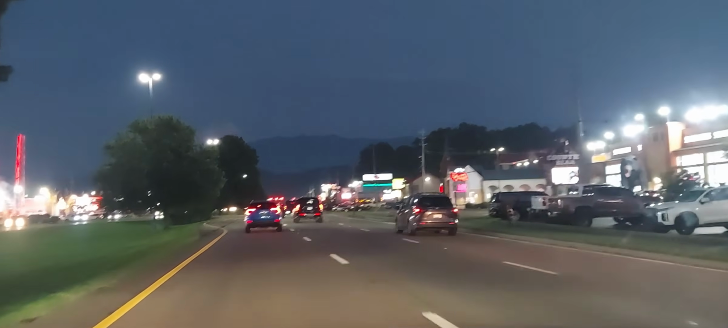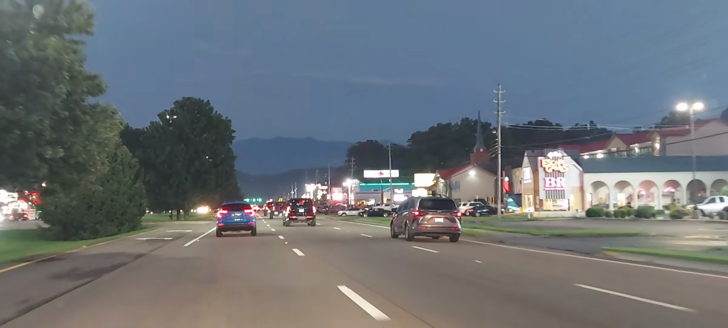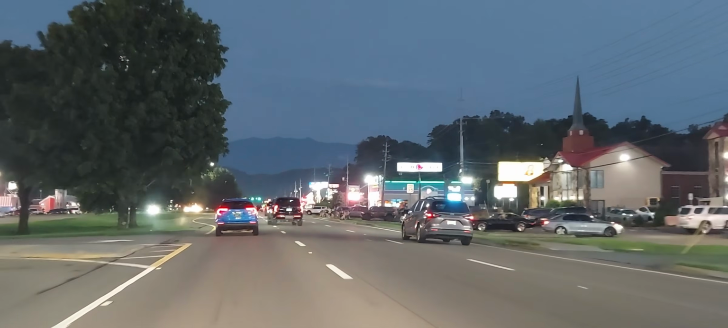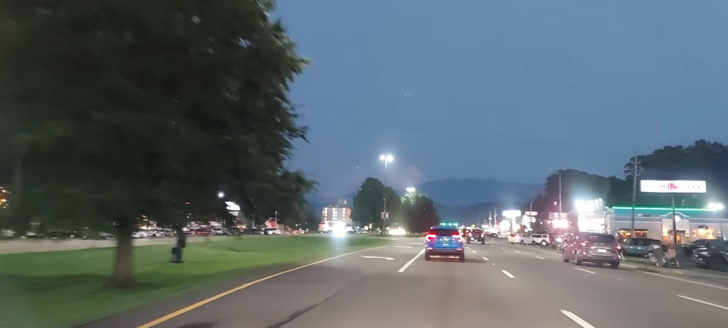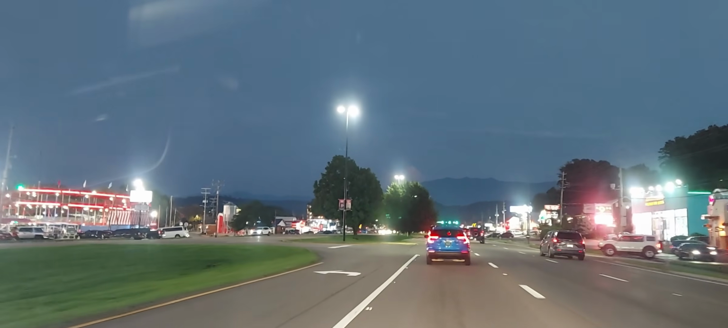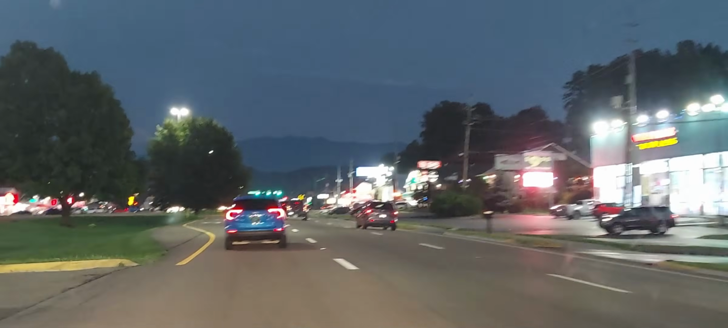And I am using two cameras tonight. All right, there's camera number 1, just to prove it, and now we'll go over to camera number 2. Camera number 2 still has a lot of fog. Okay, go back to number 1.